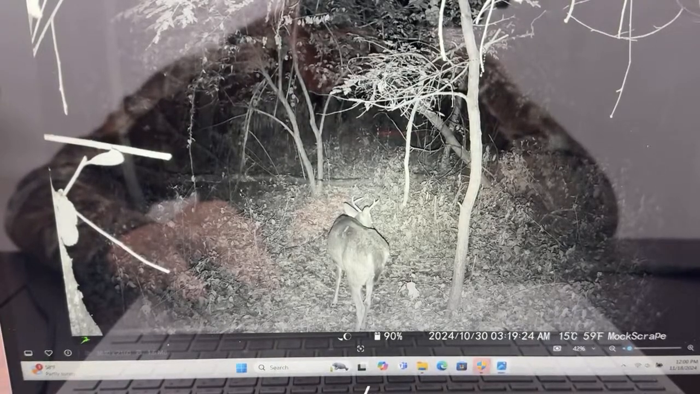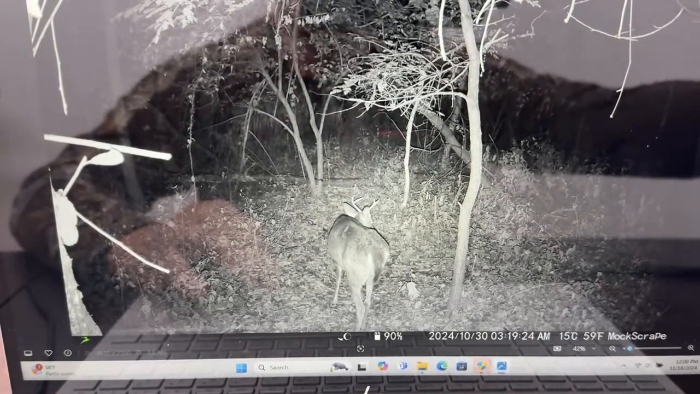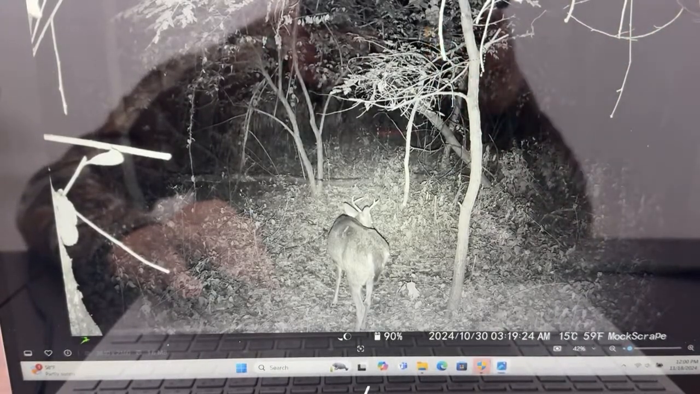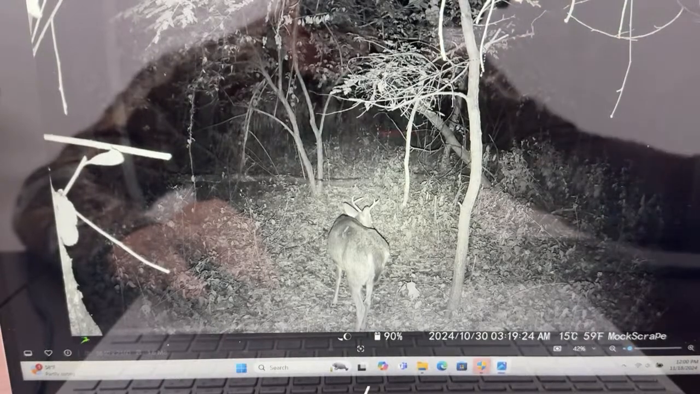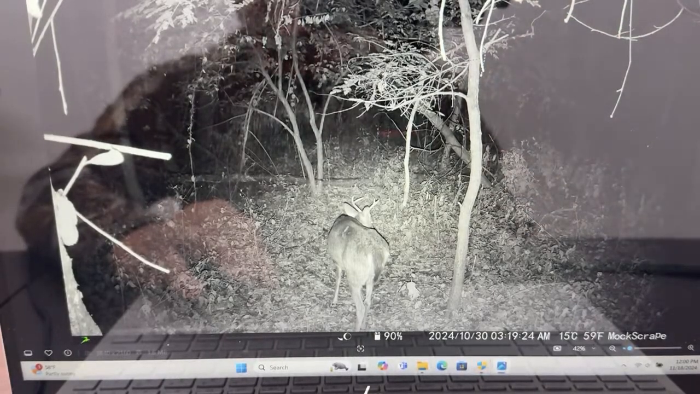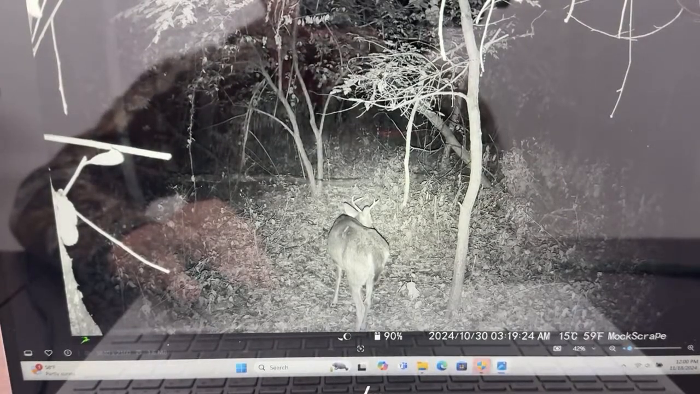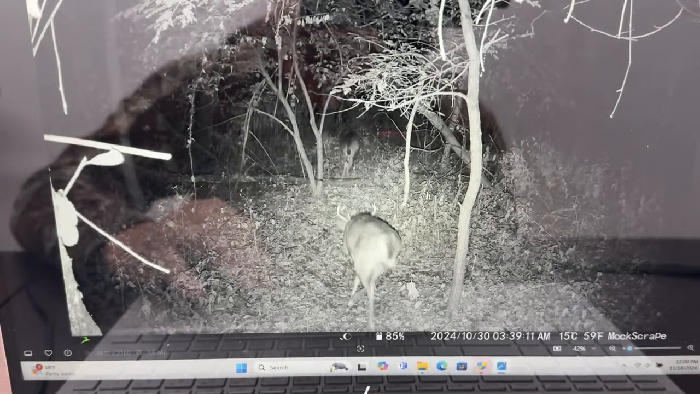That's on the 30th. Now the 30th and on, it's really getting active here, and that's another thing that's good about cameras: you can determine your activity in your area, what gets better. Now I think Halloween week is a good week for here. I shot mine on the 16th out of this stand, the 9-point. But there is that buck right there.